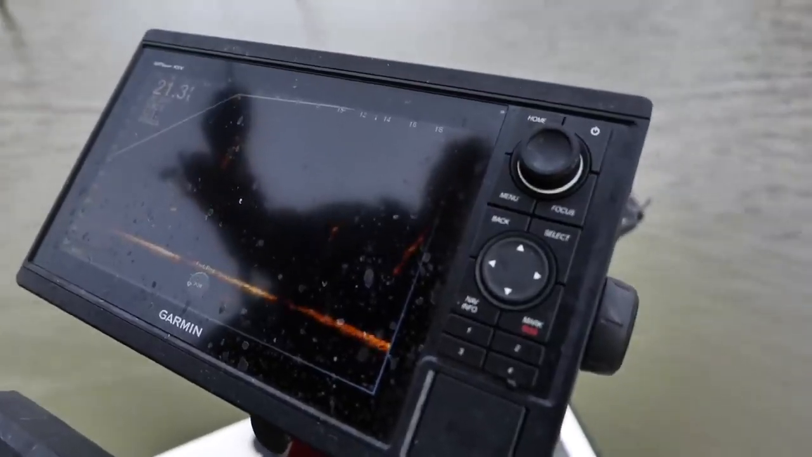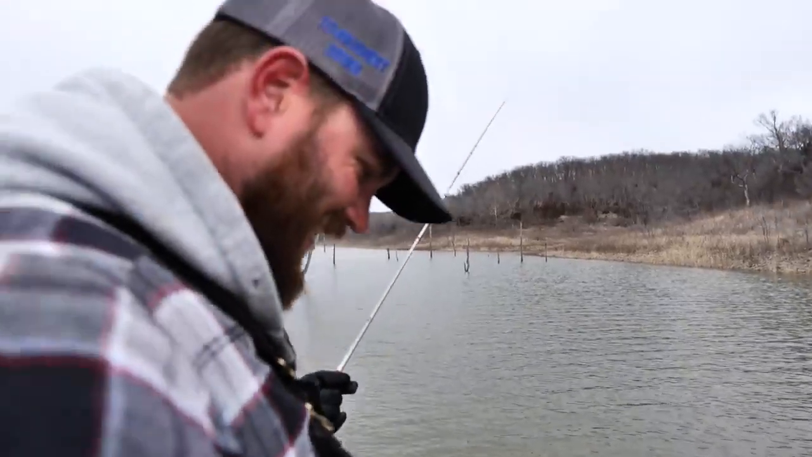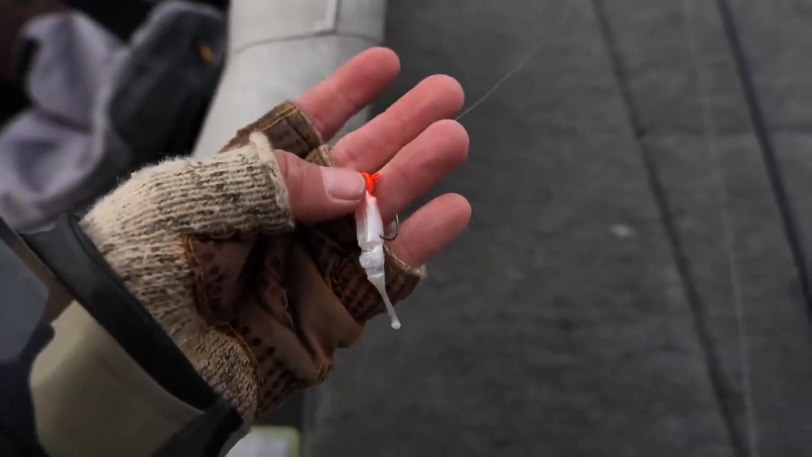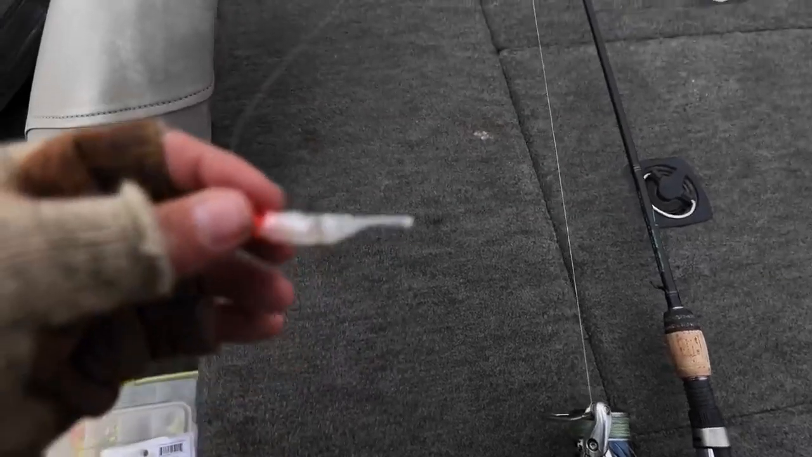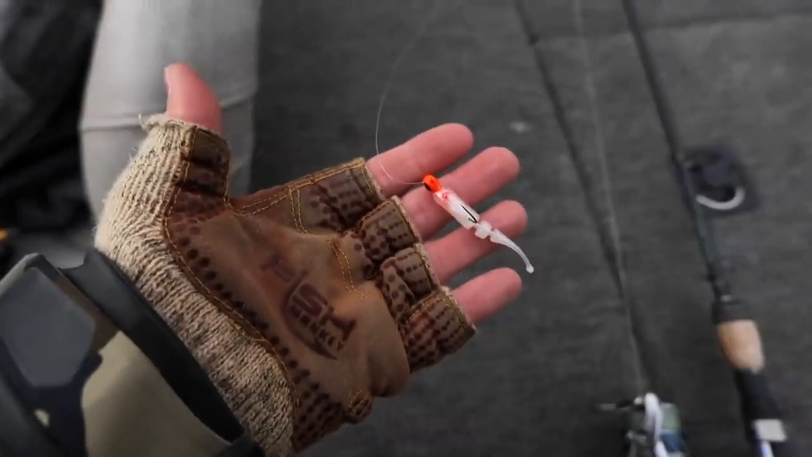Well, I would call this finding them. Like, if I ever see that many crappie together, I'm dropping it the first. You haven't even dropped a jig yet, which is impressive. Starting out with an orange head. It was plain old white, winter white. That's what I always say. Mess around with some colors, see if we can figure out the dealio.